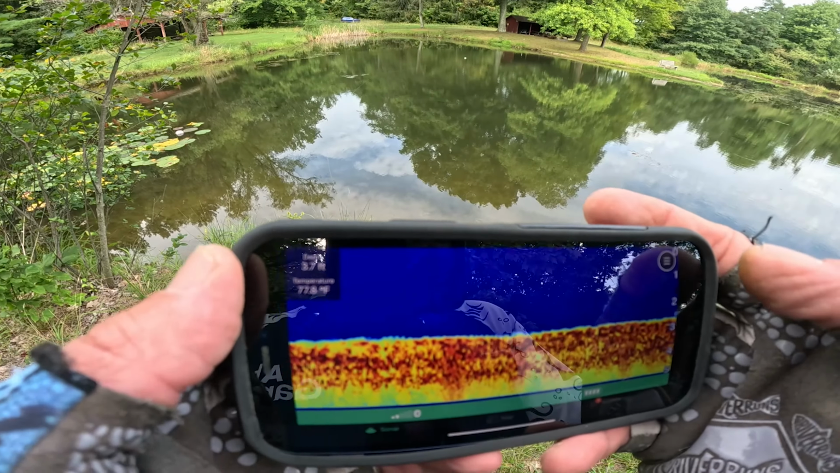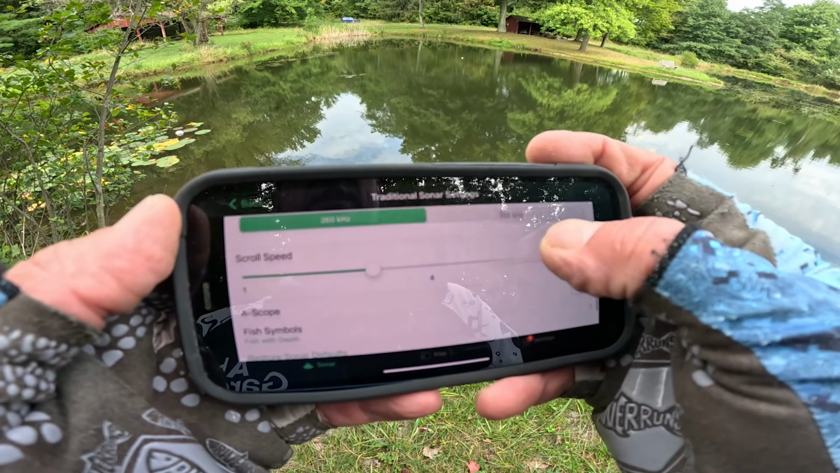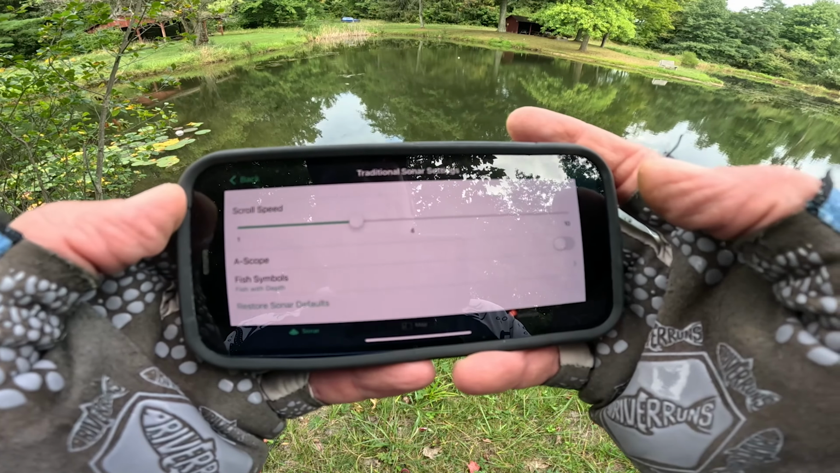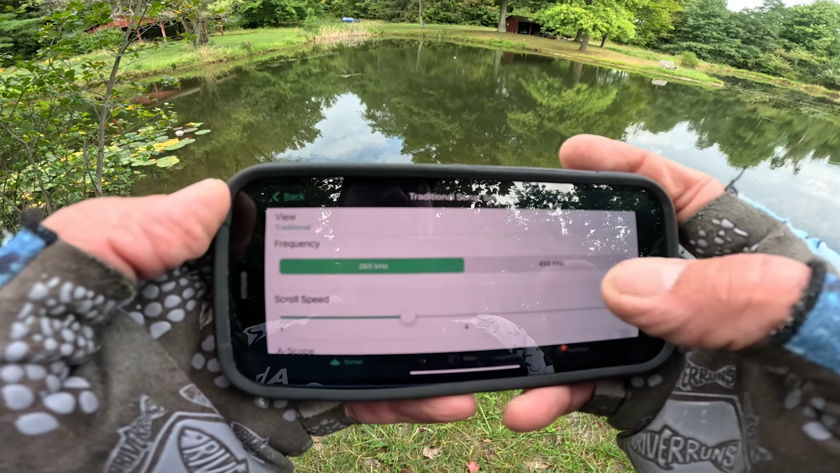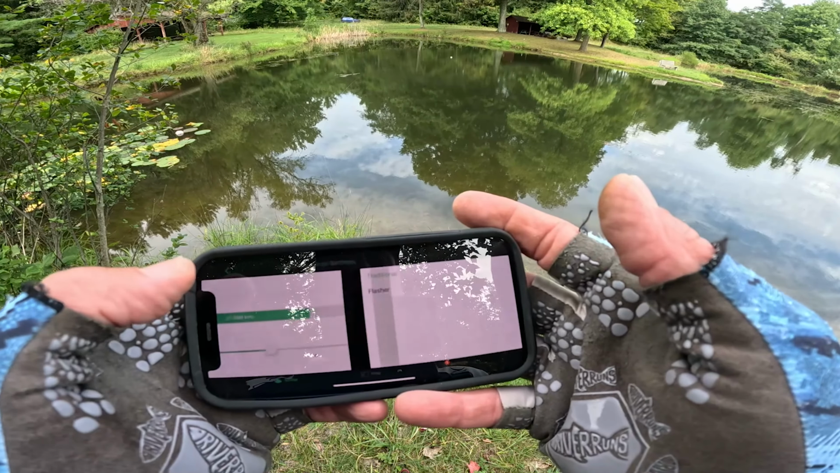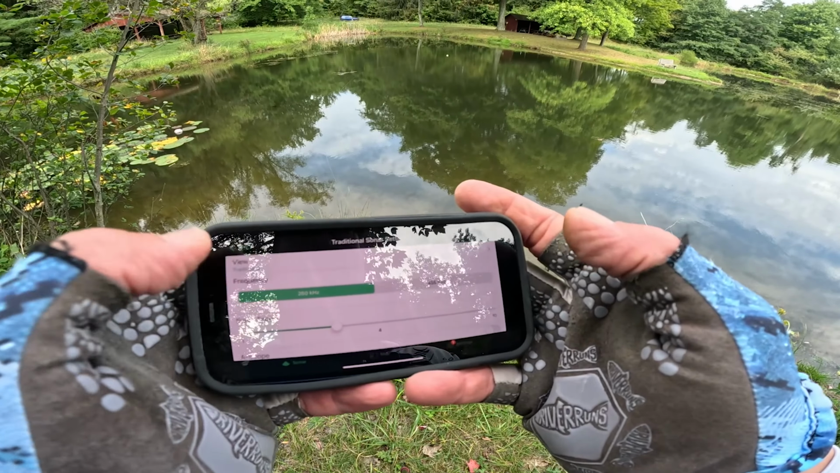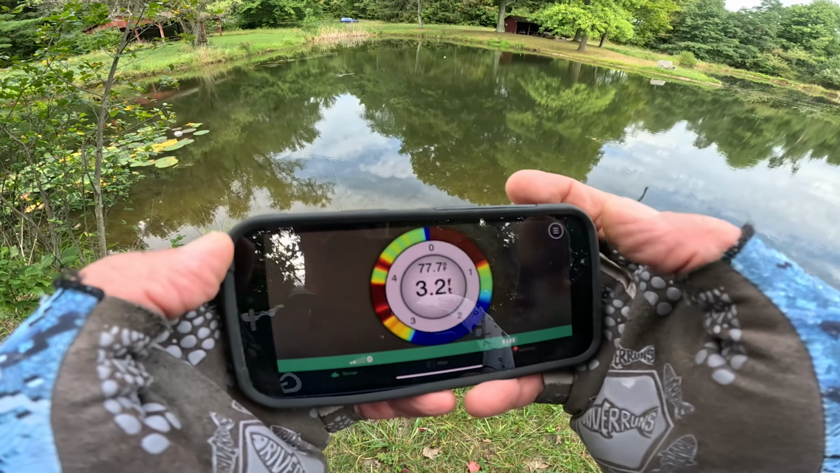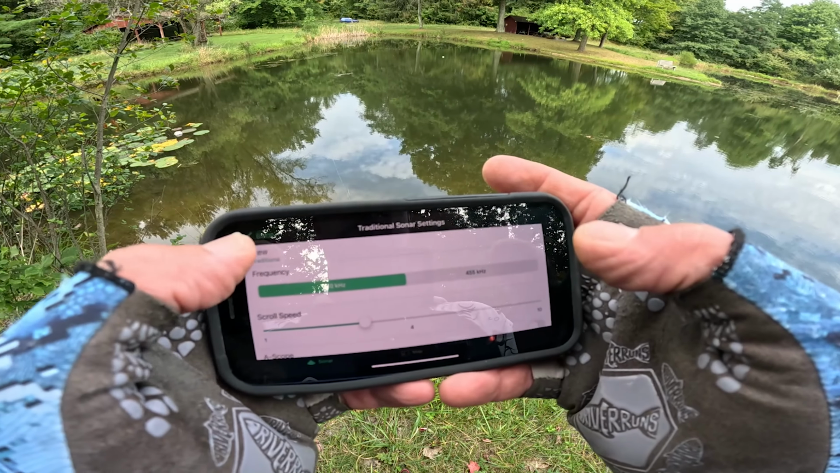Let's see. All right, let's go back. More settings. Down here, we're gonna go into the more settings. So again, that's fish symbols. The A scope, again, that's more for ice fishing. Restore sonar defaults. So that's where I'm going. Again, that 400 and 455, that's gonna be a smaller cone. I want a longer, bigger cone. And then I'm gonna go traditional or flasher. If you go into flasher, what the flasher is, again, that's not what I want, or that's not what anybody should be using, unless, again, you're ice fishing. Then we're gonna go back.